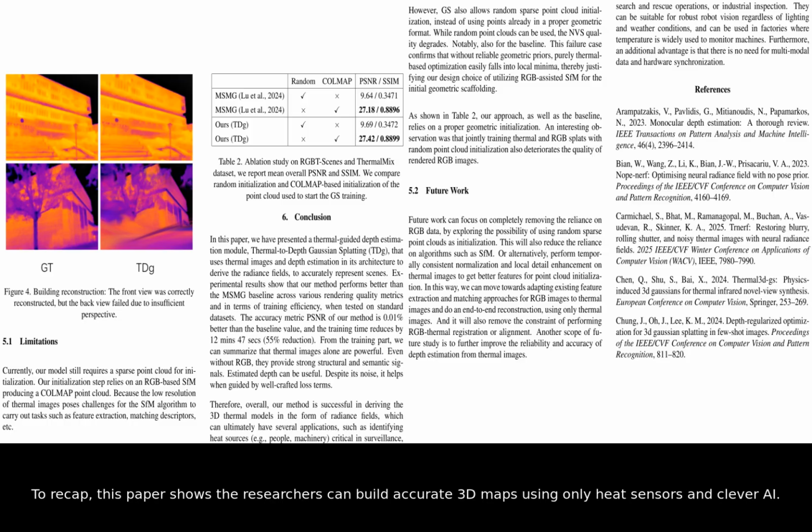To recap, this paper shows the researchers can build accurate 3D maps using only heat sensors and clever AI. This means faster, more reliable vision for robots in the most dangerous environments on Earth. Imagine a future where rescue drones navigate fire-filled buildings with perfect 3D awareness. That is the power of thermal Gaussian splatting, and it's a big step forward for robotics.